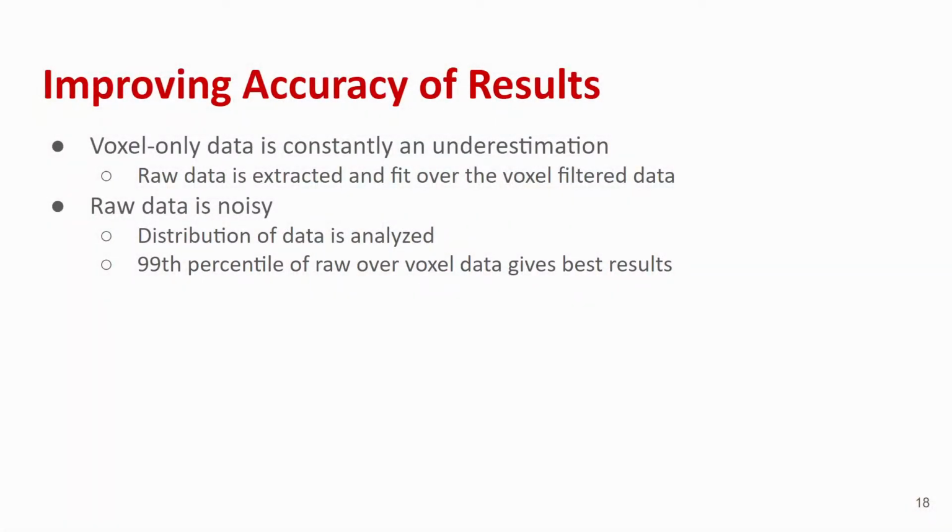Initially, we used only the voxel filter data to estimate the height. As expected, due to the averaging done with voxel filtering, these were all underestimations. To improve the estimations, we used the bounding box grid to extract the raw data belonging to the plots. When the height estimation was done with this, it was a lot noisier. We found that using the 99th percentile max height using the raw over voxel data gave the best results.